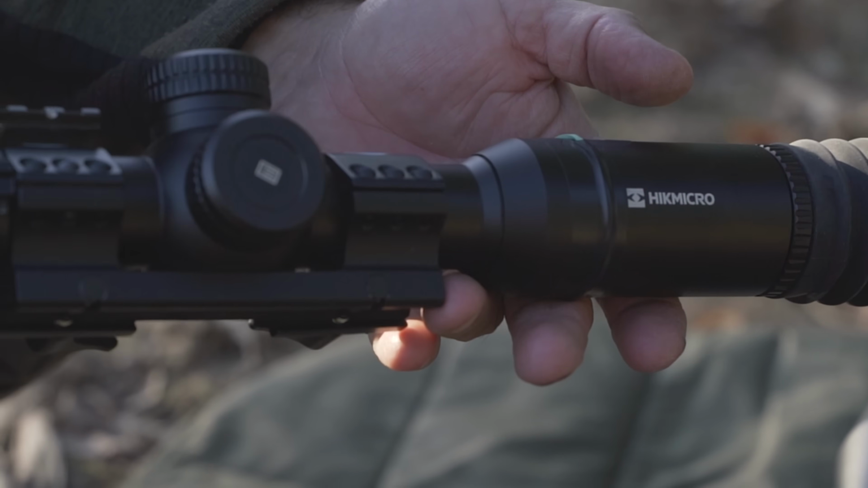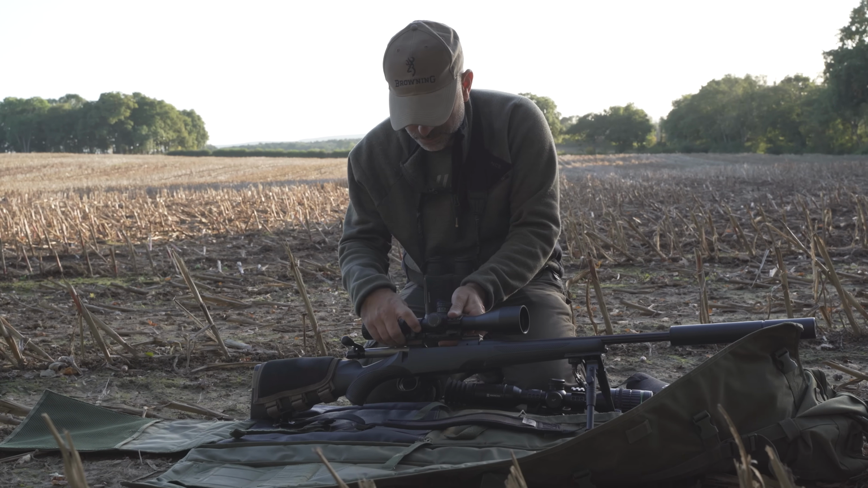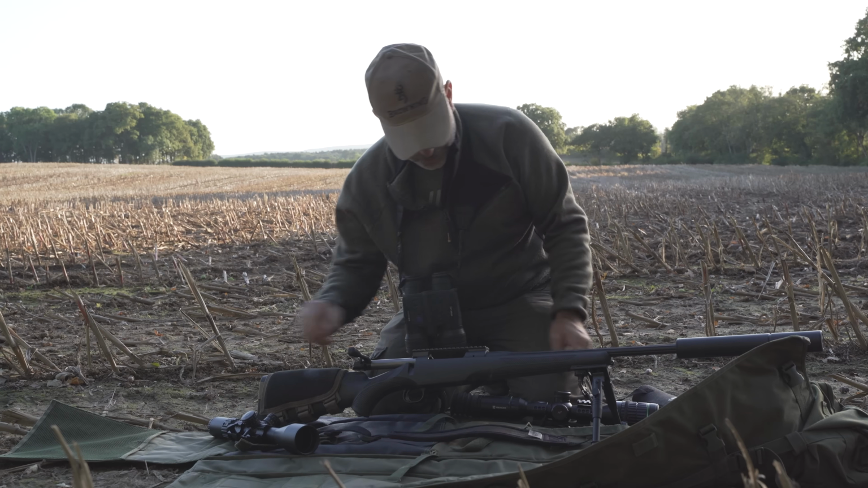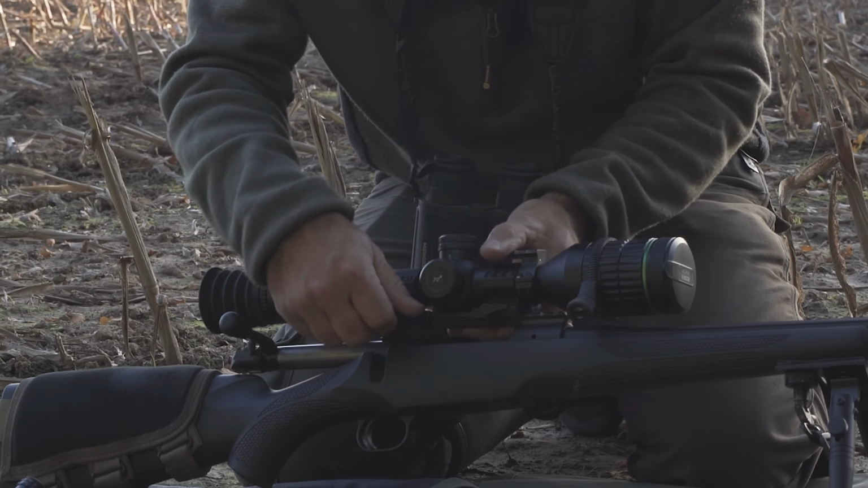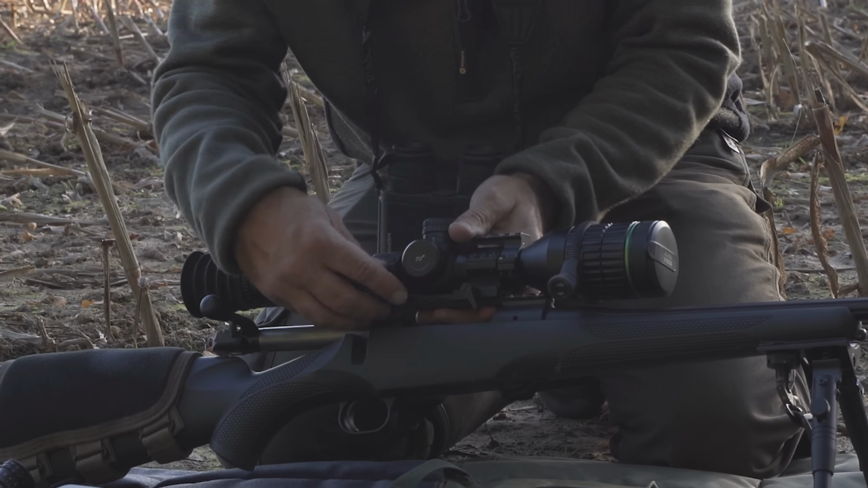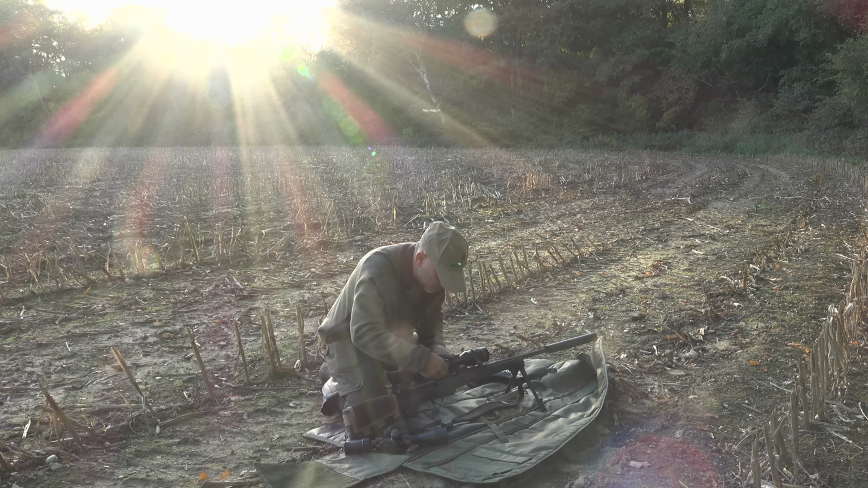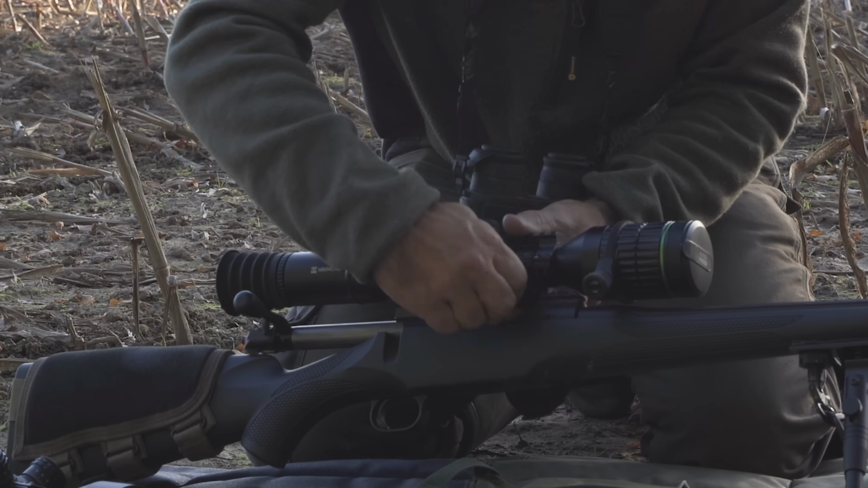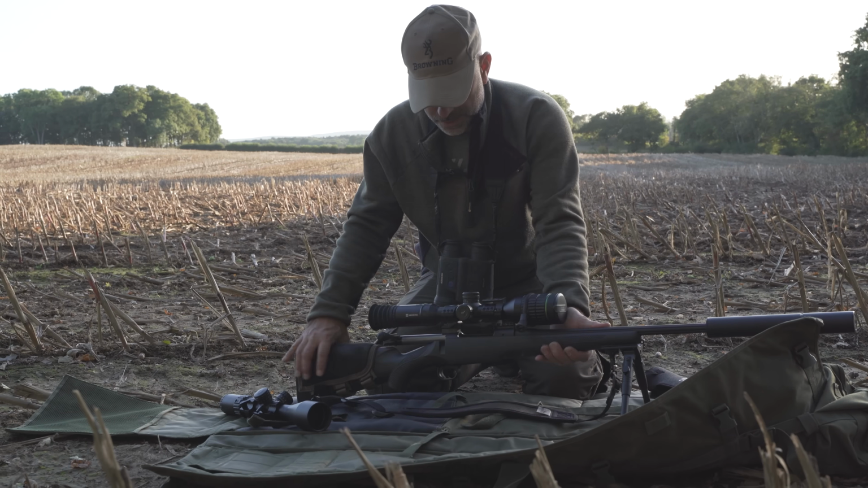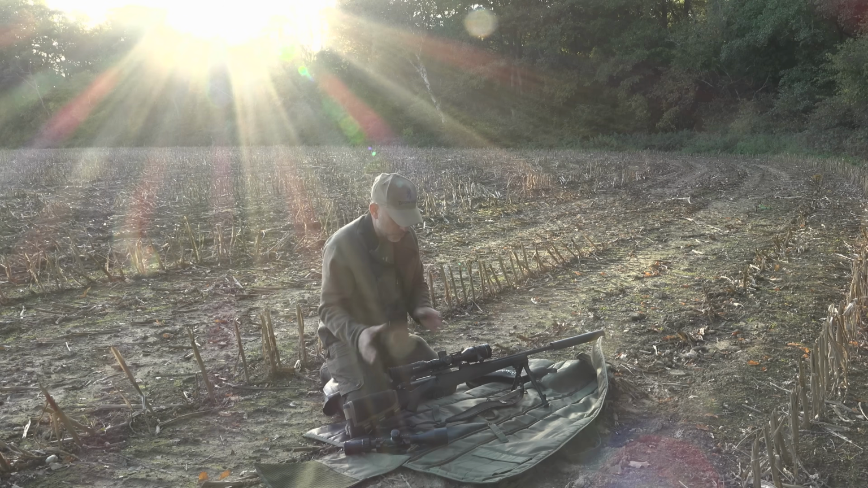So we're using Sports Match quick release mounts here, which actually hold zero as well, which is really handy when you chop and change them around. So you take it off as quick as that and plonk this one on, and just lock that in place. They just pinch down on there like that, and that is back solid on the gun. So what I'm going to do is zero that on this rifle, and then we can chop and change between scopes using these quick release mounts without any loss of zero.